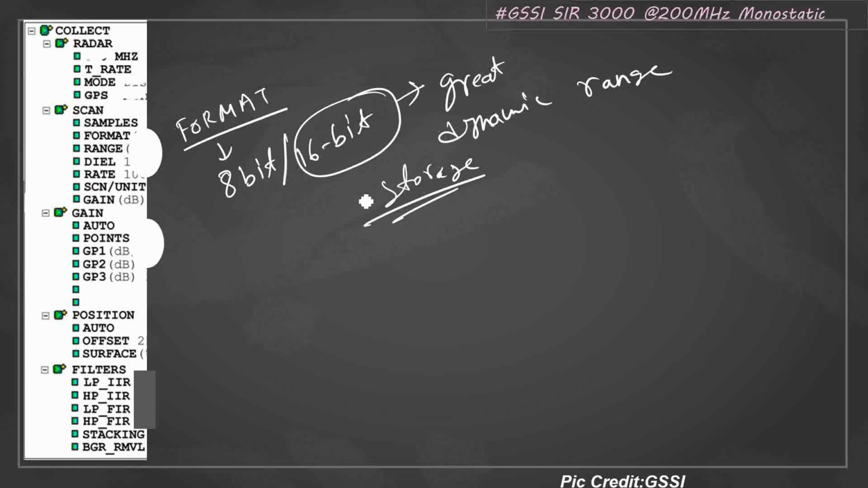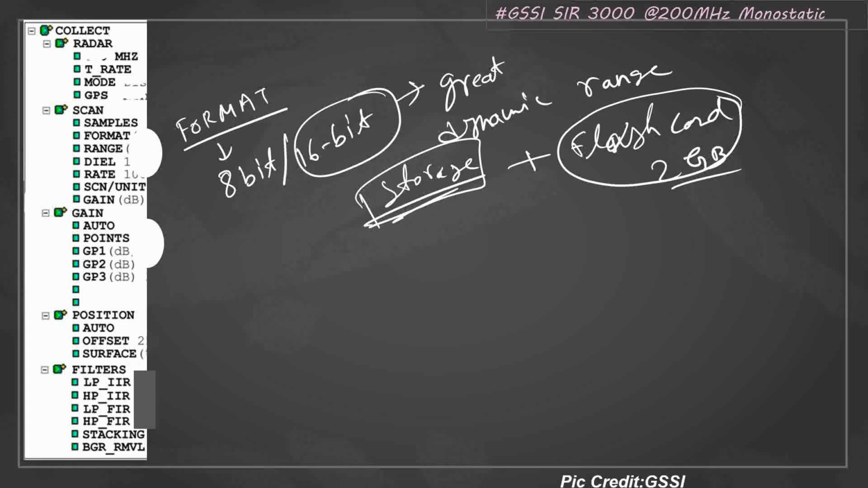There will be enough storage in the GPR system, and I'll suggest you buy one flash card of 2 GB. I think 2 GB is supported. So instead of connecting some pen drive, use your flash card and remove it. I'll describe why you should use the flash card and how you can transfer the data from your flash card to your computer. Don't worry about the storage.